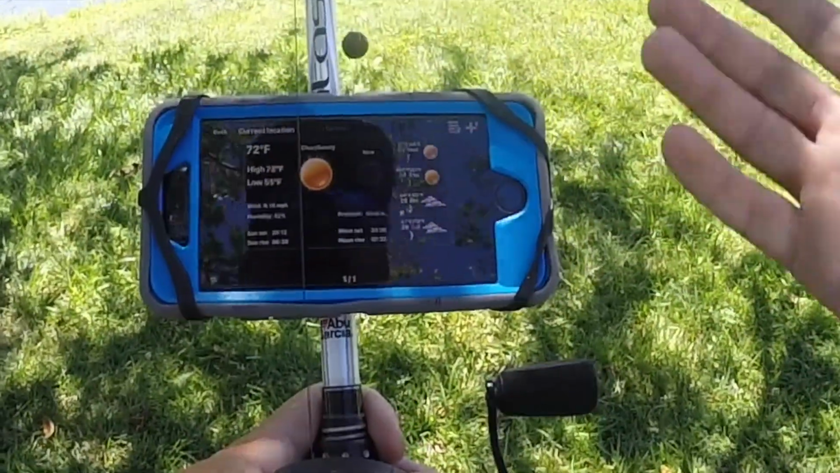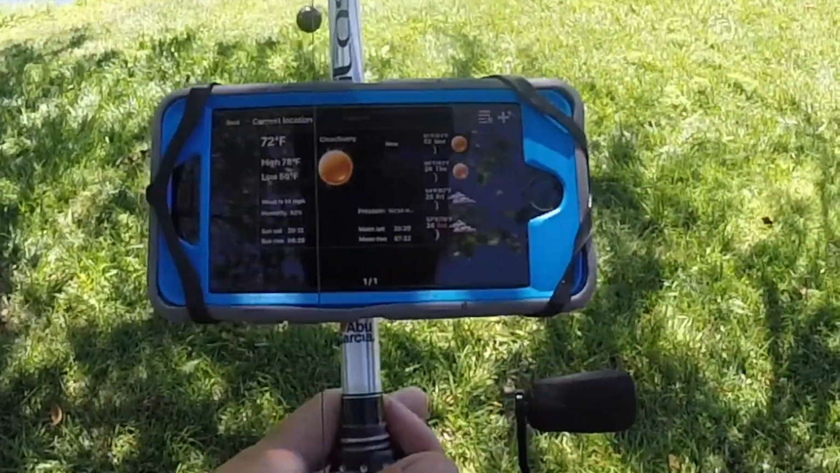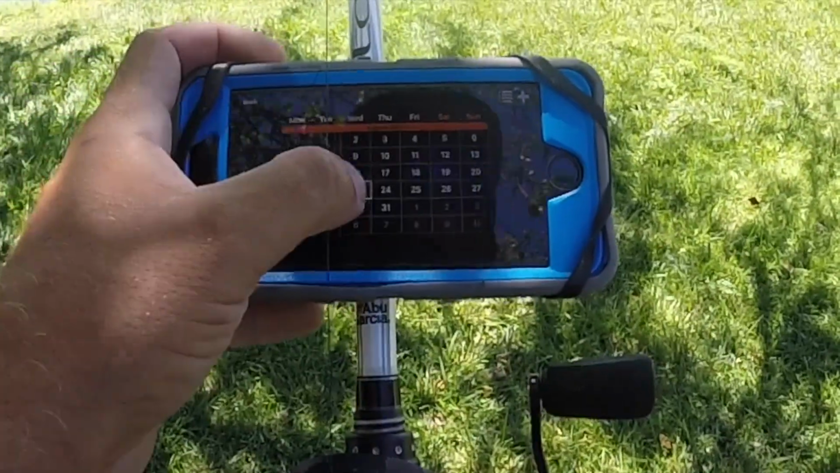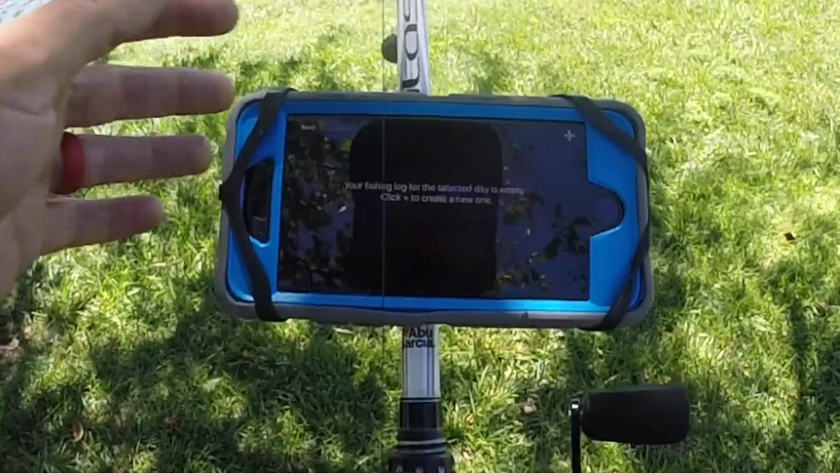So that's an awesome way to log your catches. Weather, so you know exactly what's going on right now, what the weather's going to be like in the coming moments, see if any storms are coming or anything. Any type of notes you want to take, you can just click on that, it lets you know your fishing log, another way to log all your catches.